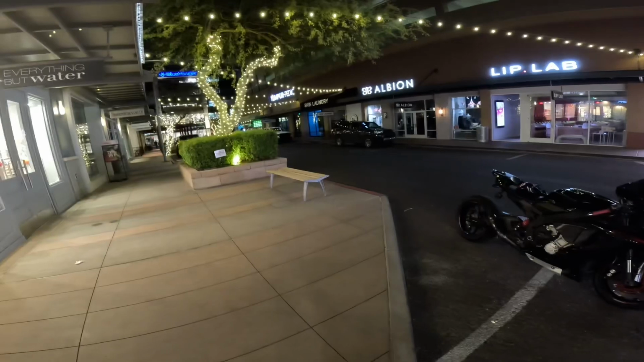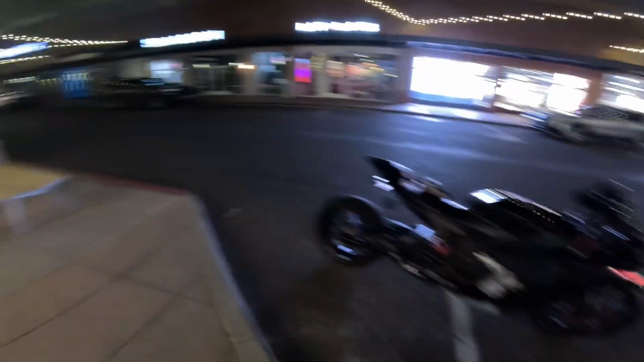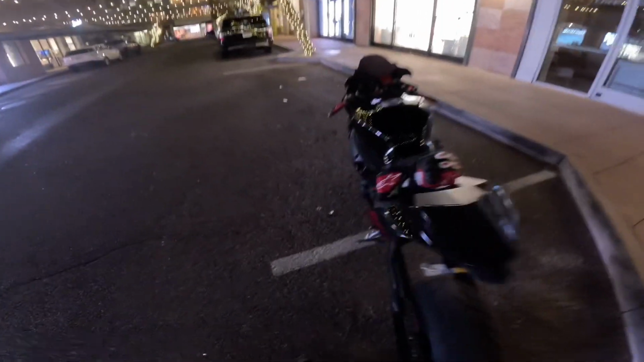What the hell? I'm so confused. That looked like a longboard with an electric scooter on top, under it. I don't even know. Anyways, damn, that was a wild thing.